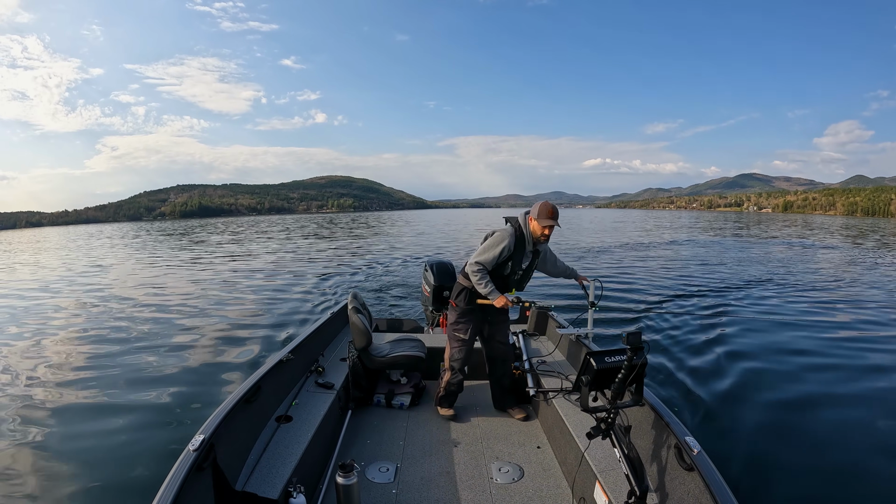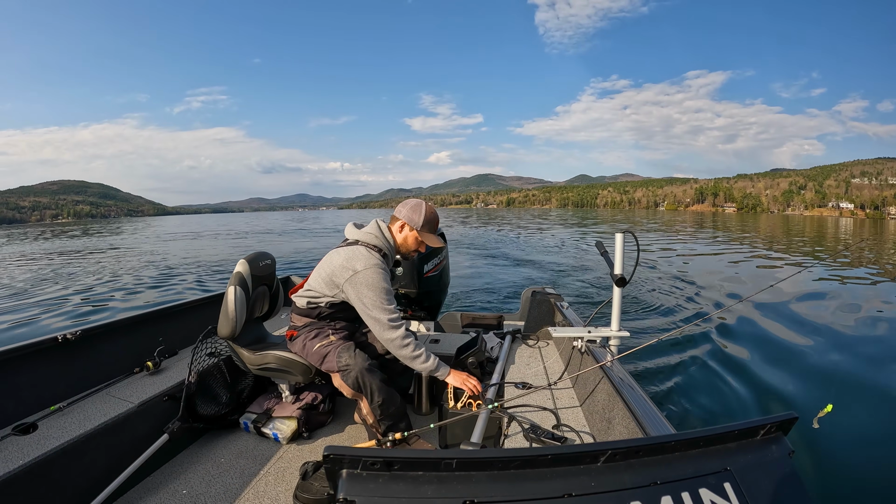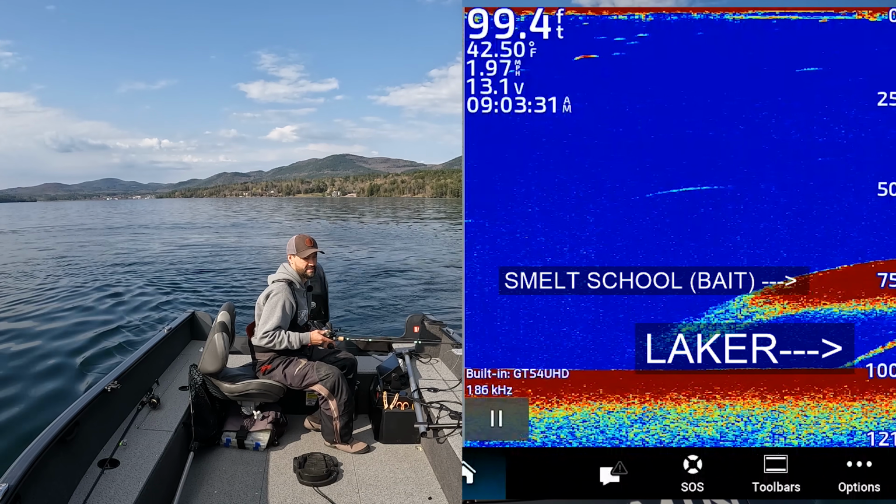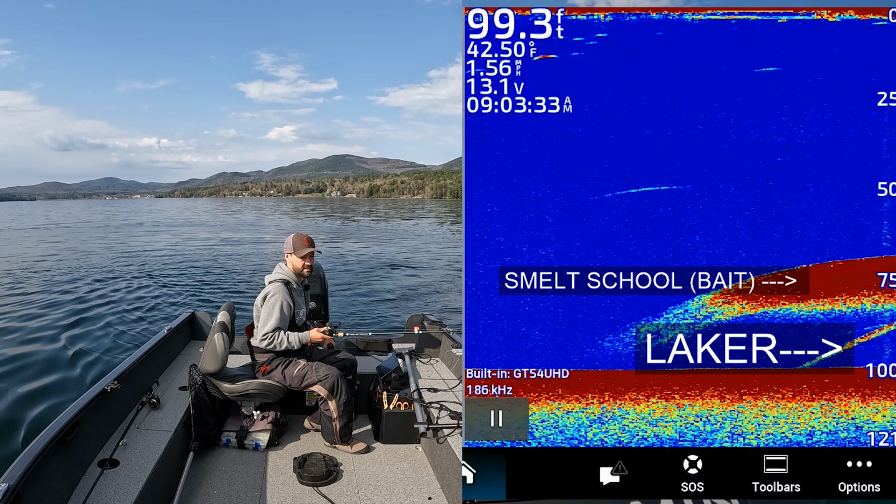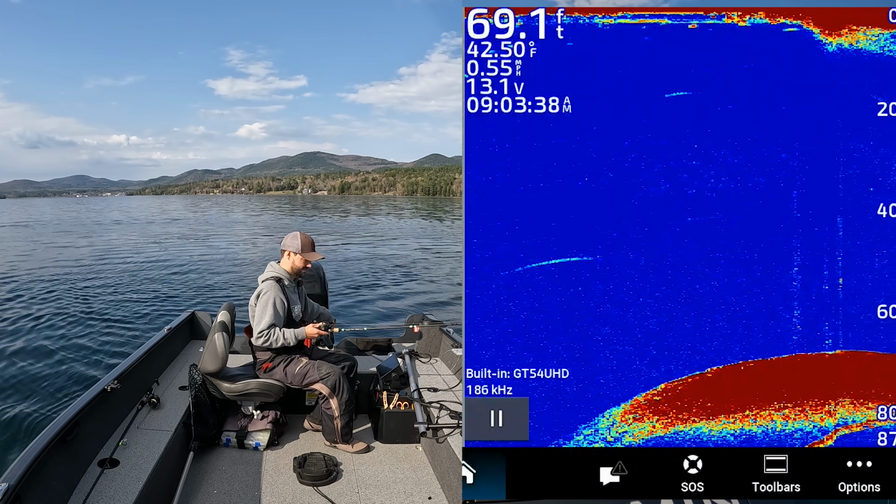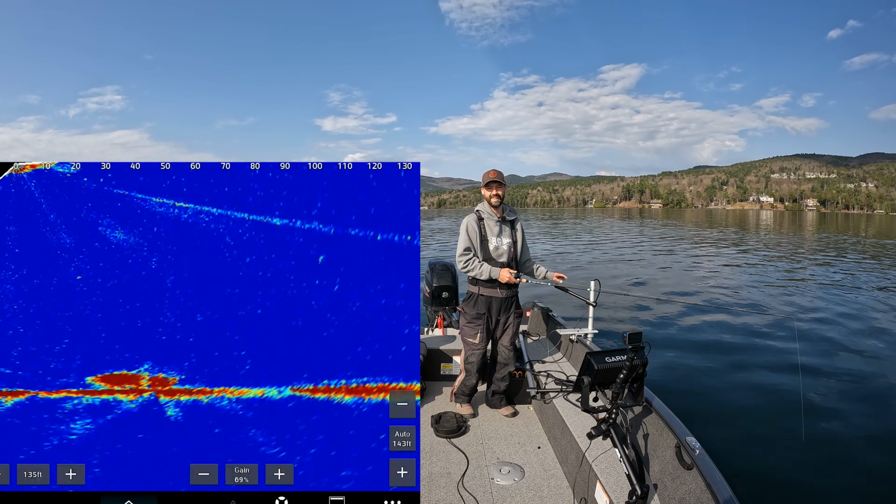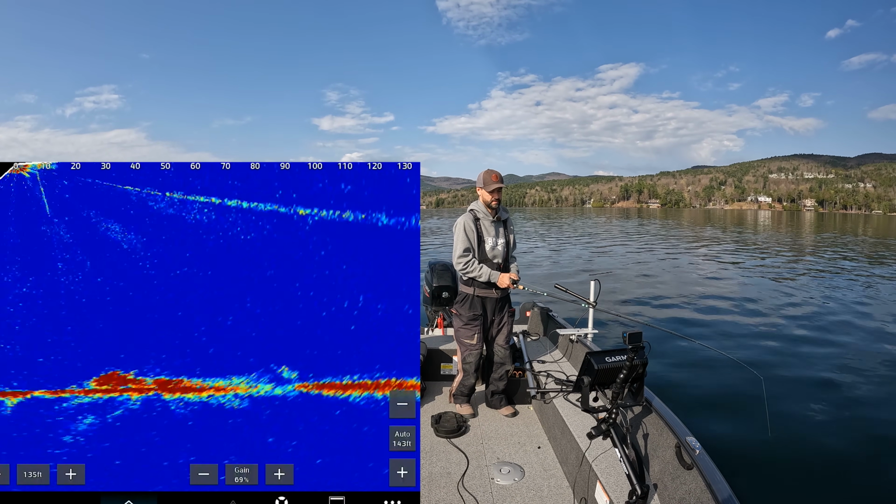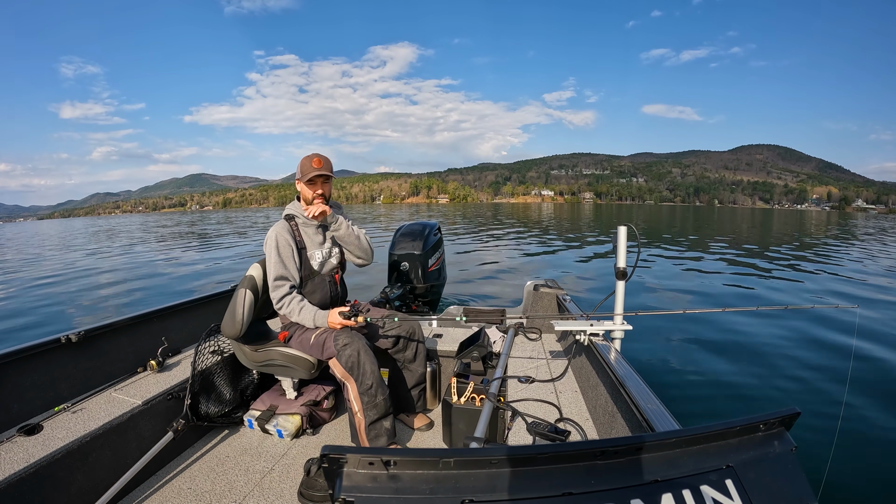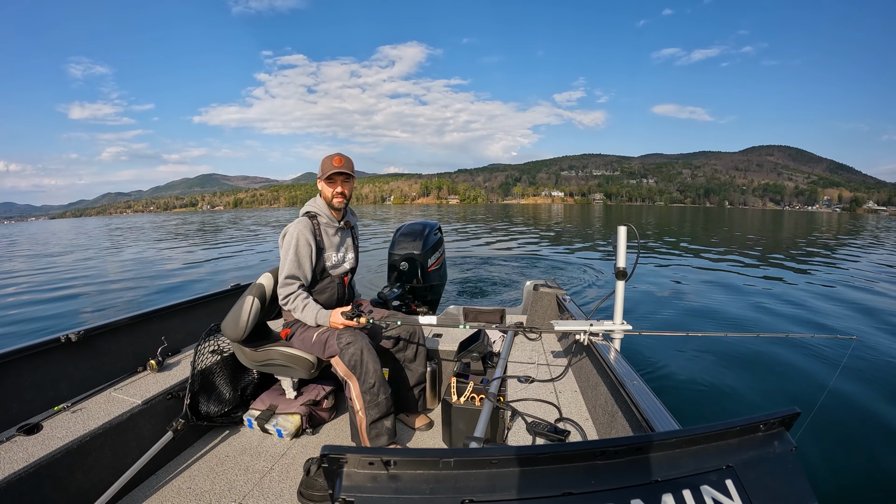That was a hard mark for sure. Just went over him. Right there is what we're looking for, folks. Oh yeah, there's a Laker right underneath him. Coming right up to him, actually. Look at that. That's pretty slick right there. All that bait just got pushed to bottom by me and the Laker, which is super cool. There's only that one Laker around that bait, which is weird. Normally there's at least two, and maybe I just didn't see them.